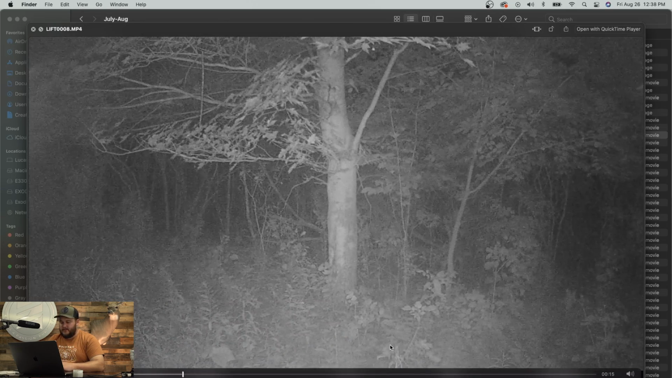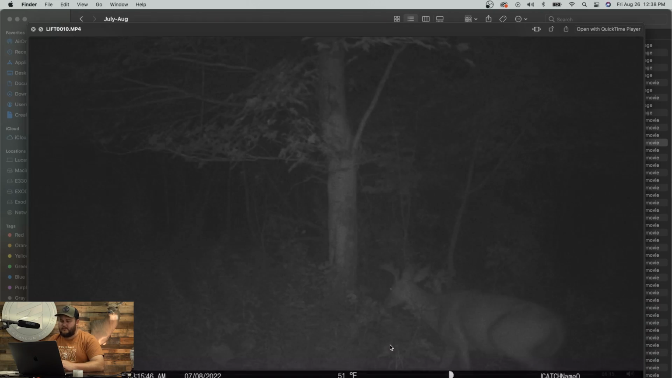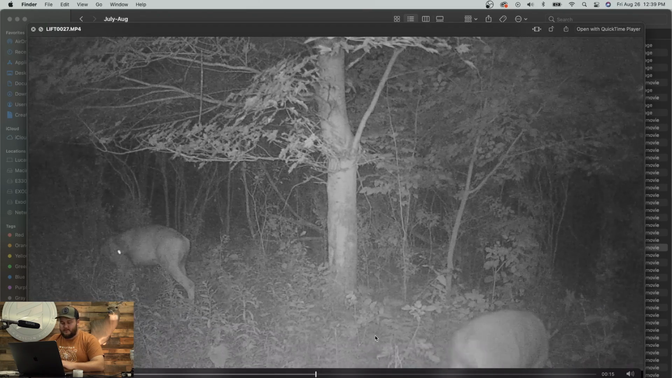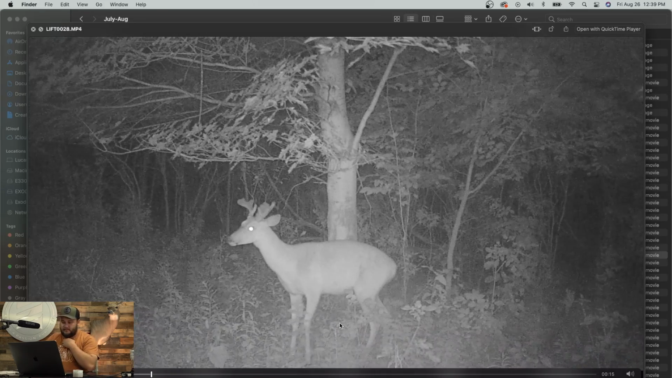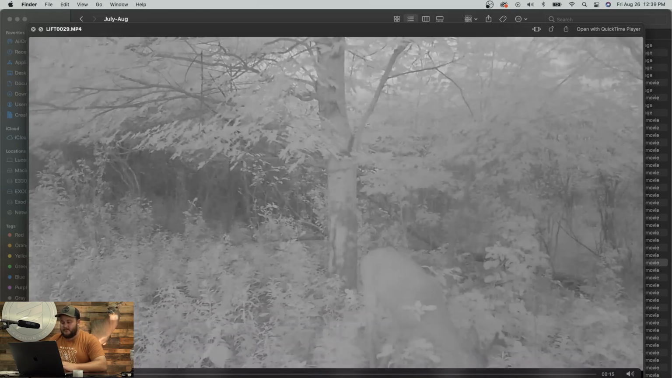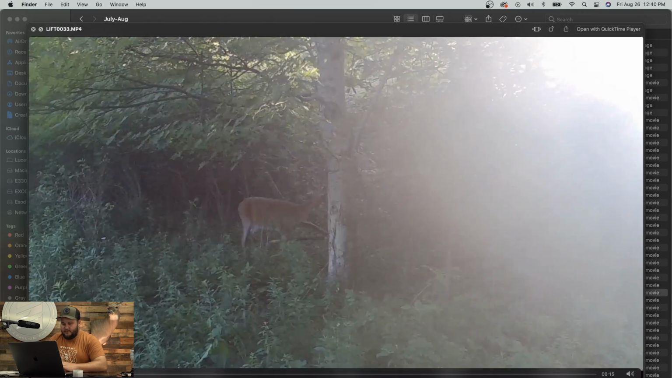July 7th, very next night, we had this little, I think it's a spike, come through. And his buddy, the little 8-point, following him. Yeah, he's still forming points. This is July 10th. You can see the start of his 2s and 3s. Not a very old deer, though. There he is again. There he is again. That's a pretty one.